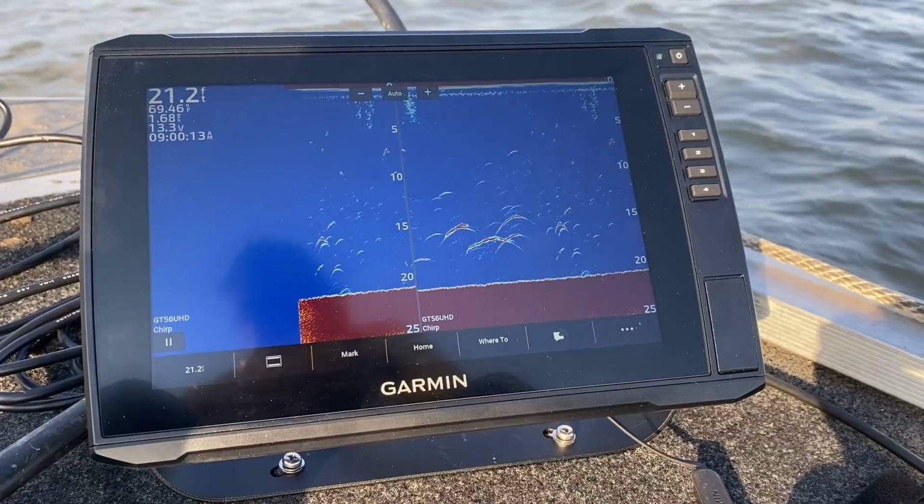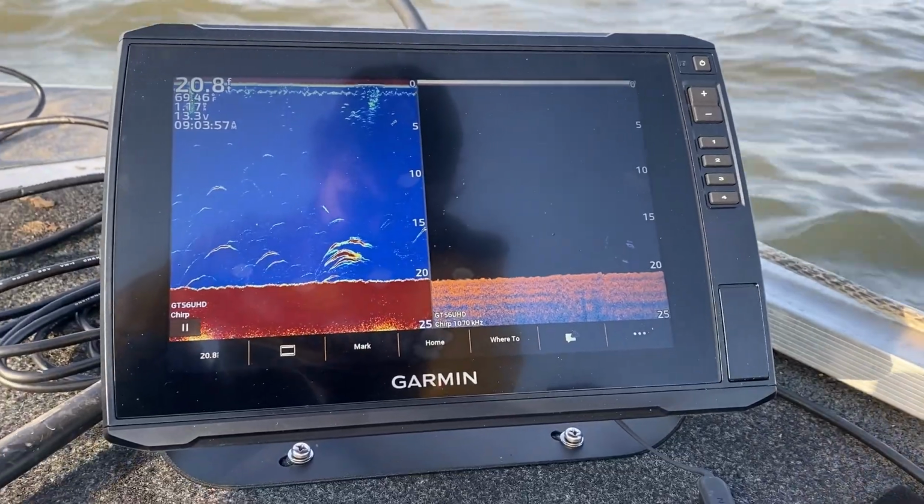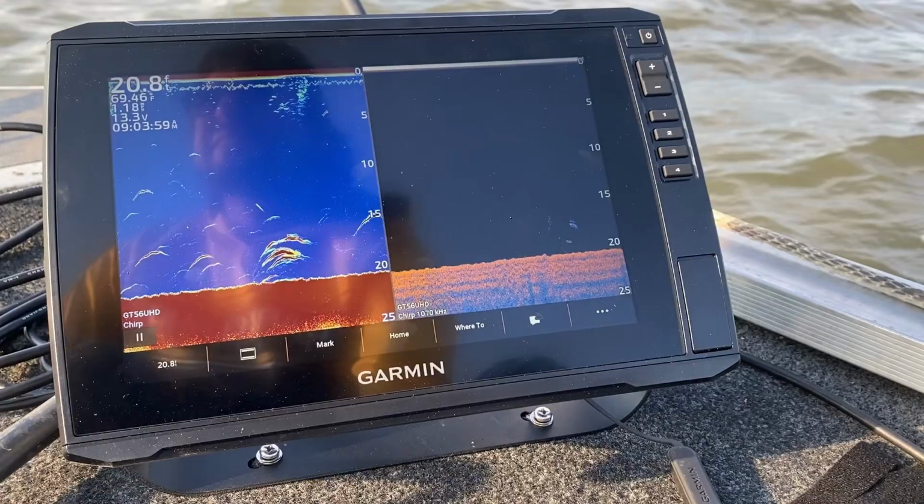I used it mostly on a flat, but I did pick up several rocks that I just wouldn't have known were there on side scan. And in a couple spots with the traditional sonar, I picked up what looked to be somebody's brush piles that they had put there. So it's definitely top notch, which I would highly expect coming from Garmin's high-end unit.